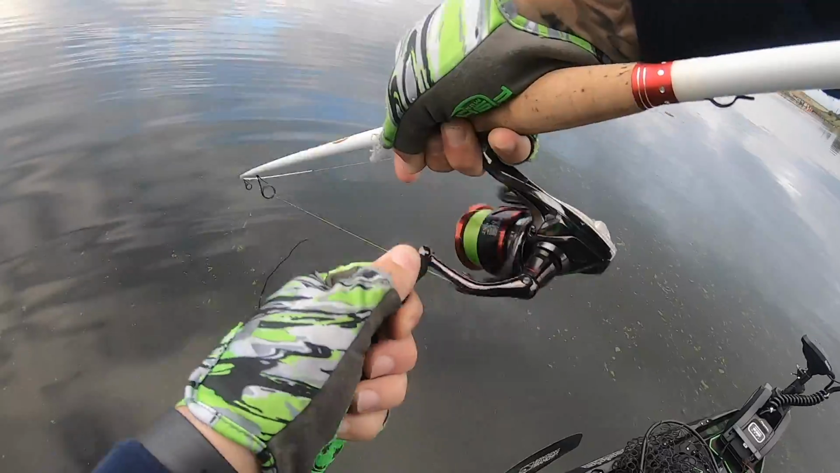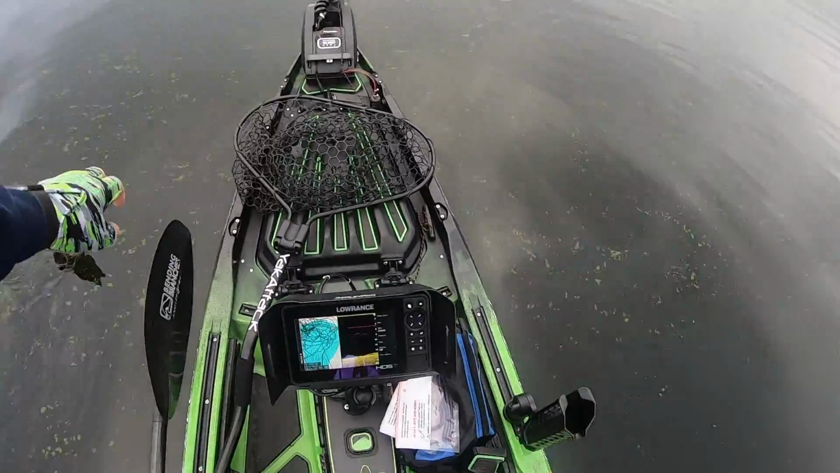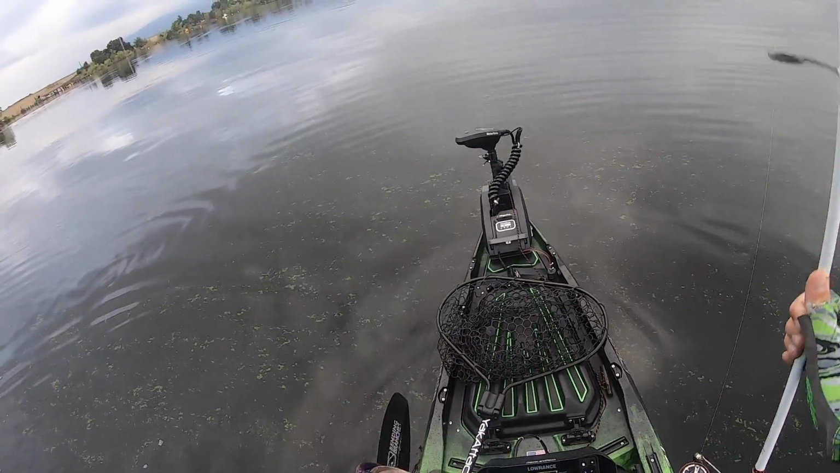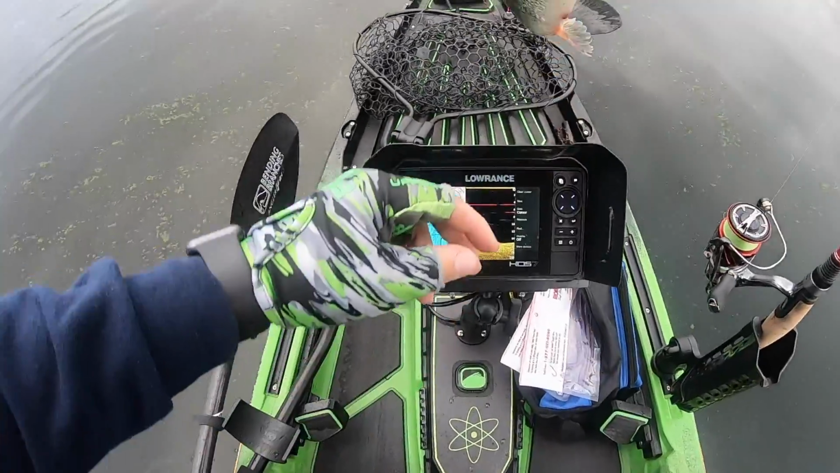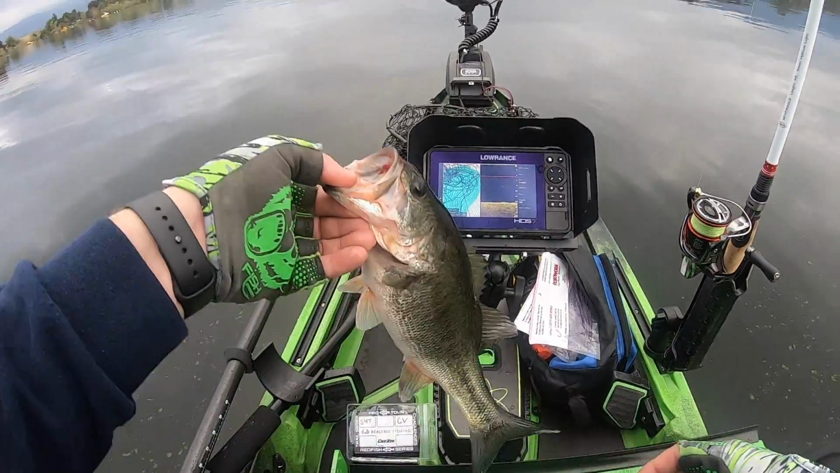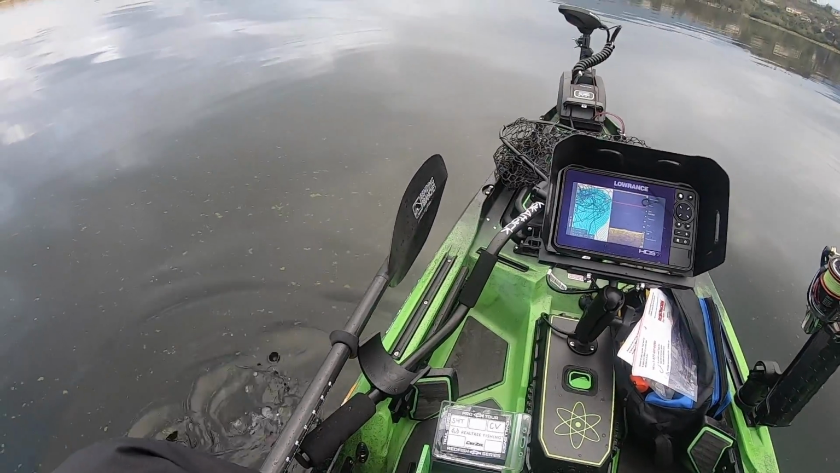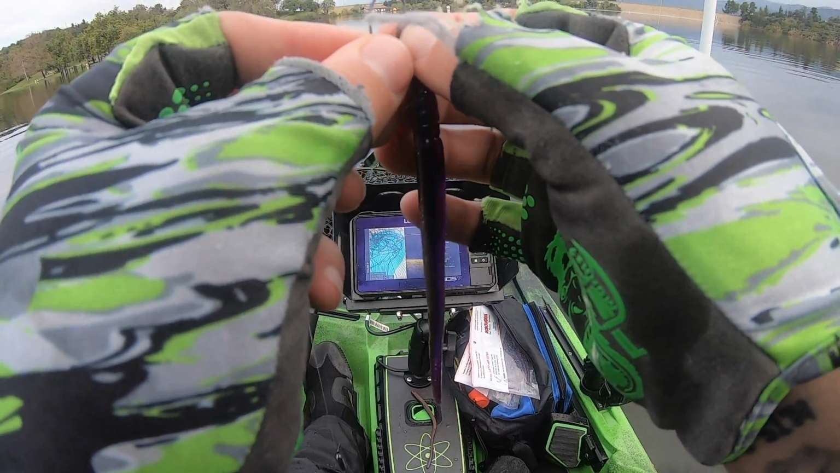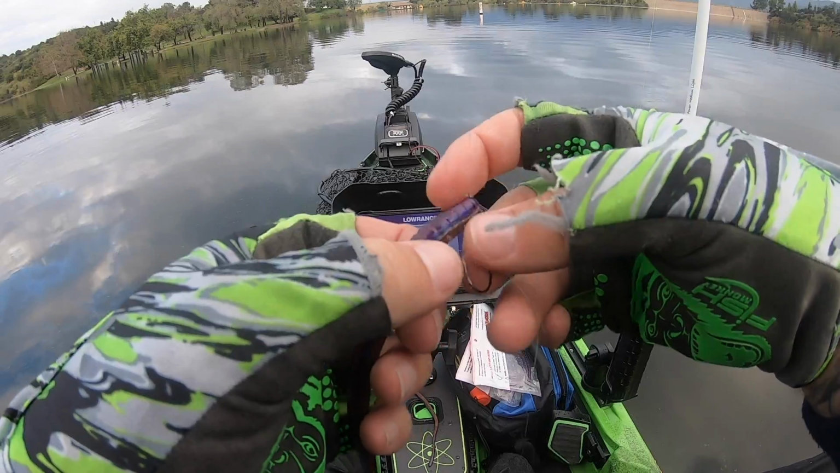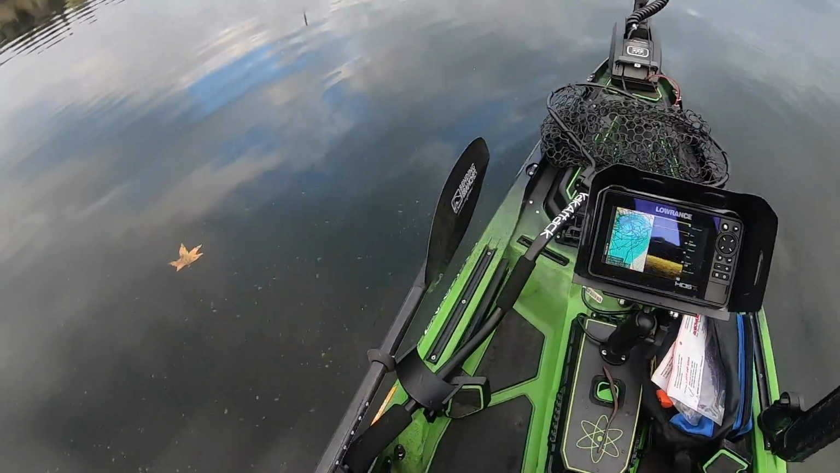Feels like a decent, not very good. But it's a start. That was only like a couple casts. Not a bad start. 14. All right, well, that was a pretty good start to the point. Like 2 casts off the point. Now let's see. But that's definitely a good start.